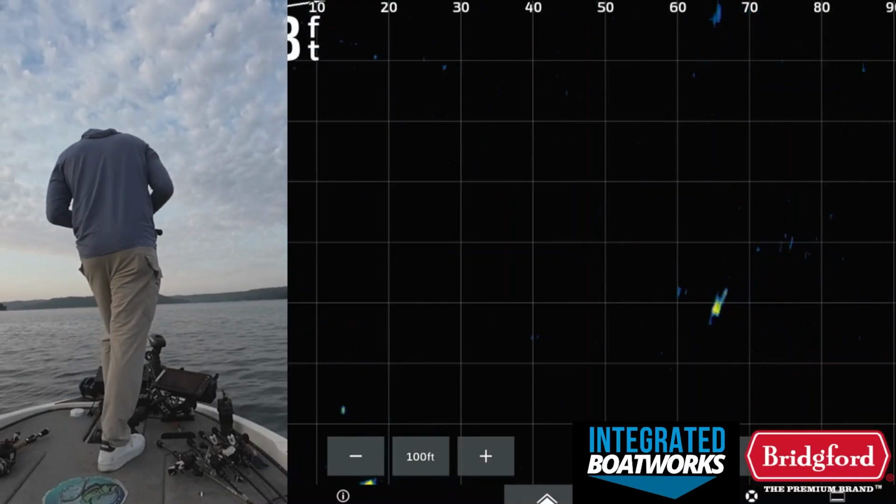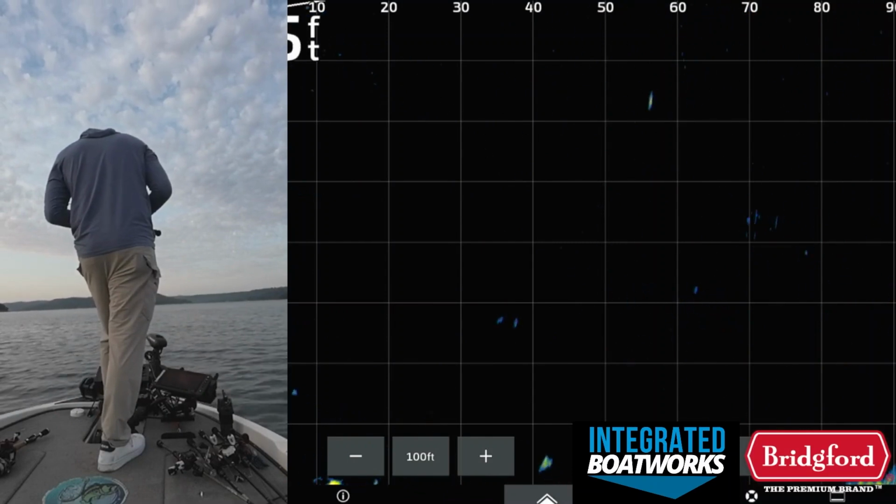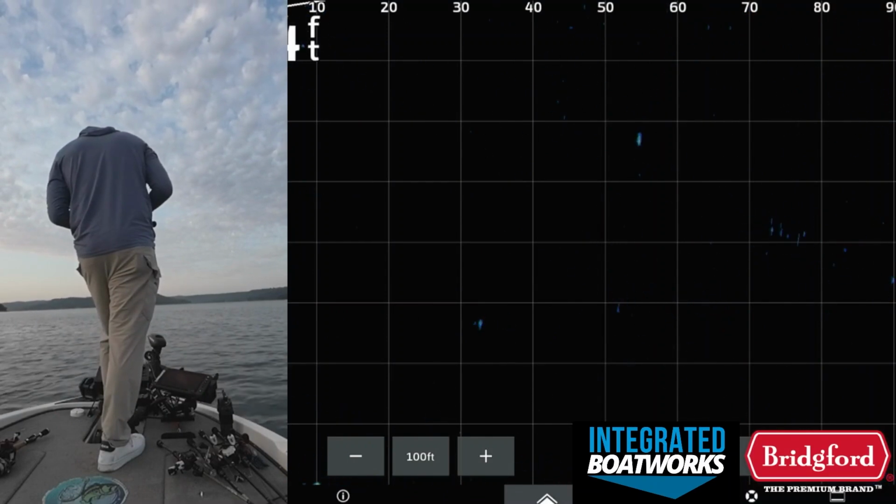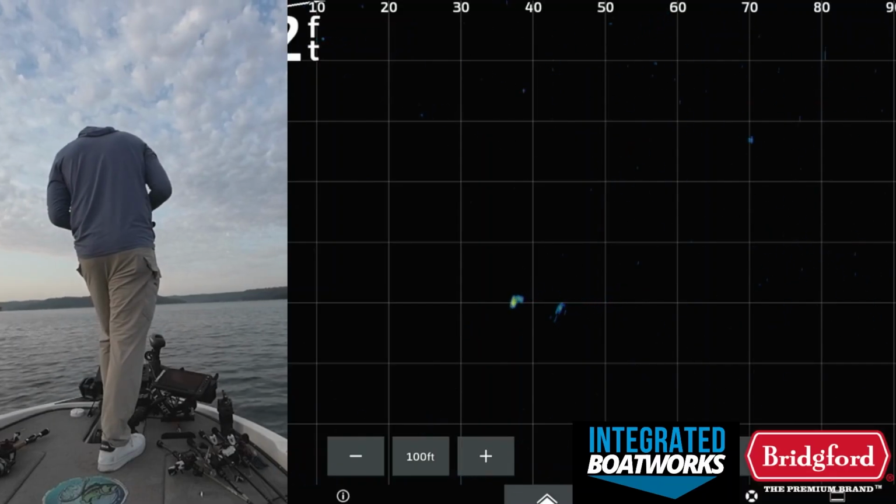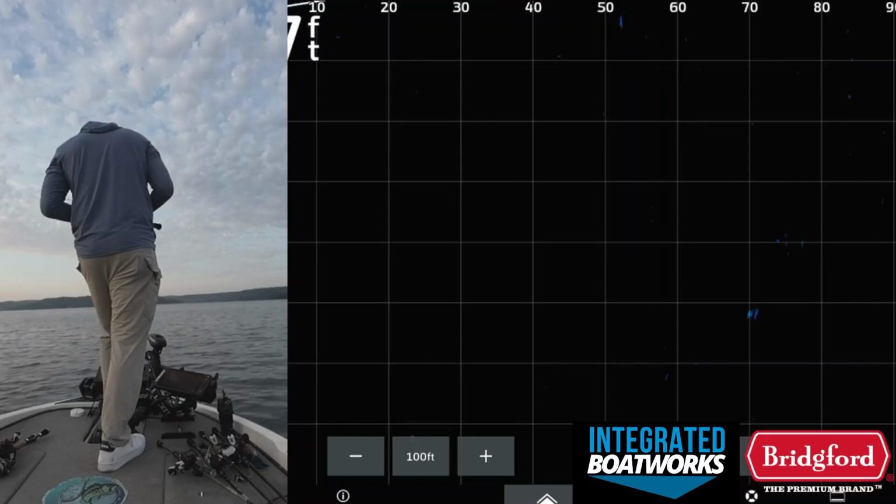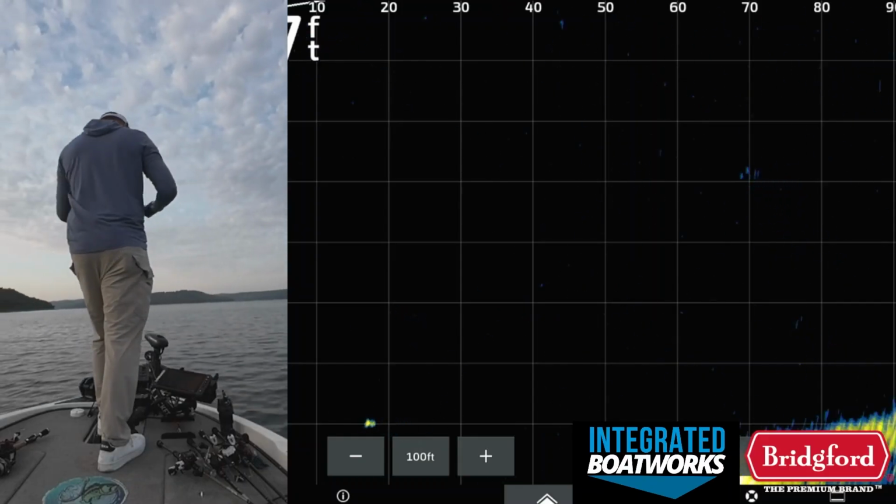But I just fired in a couple more fish here swimming out here. My bait's going down to them, 60 feet away. Let's see if they actually come up and try to eat it. Didn't even get on their radar. Huh. So weird.